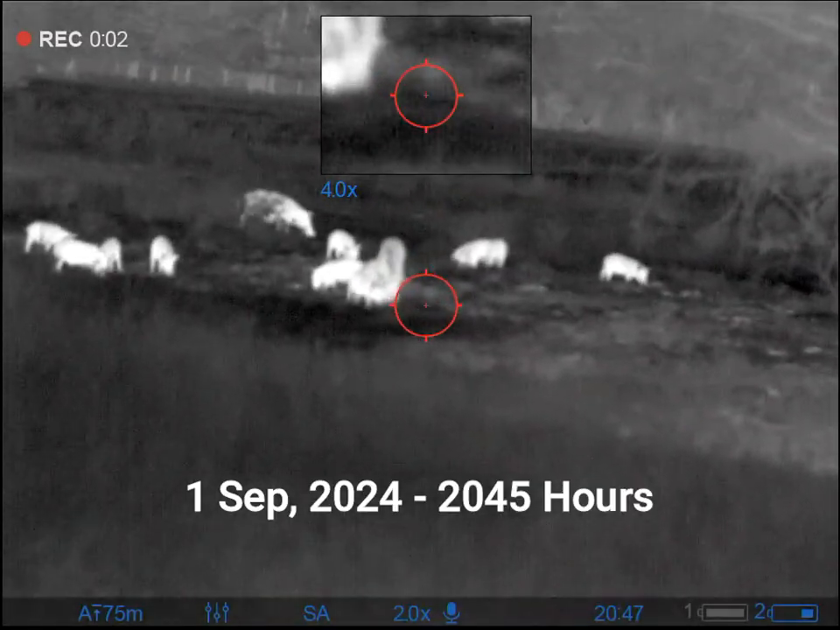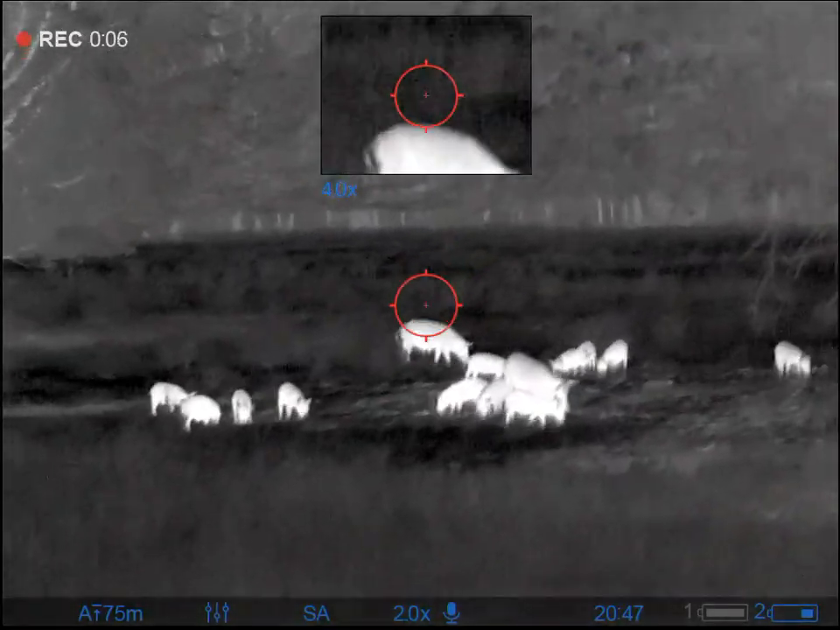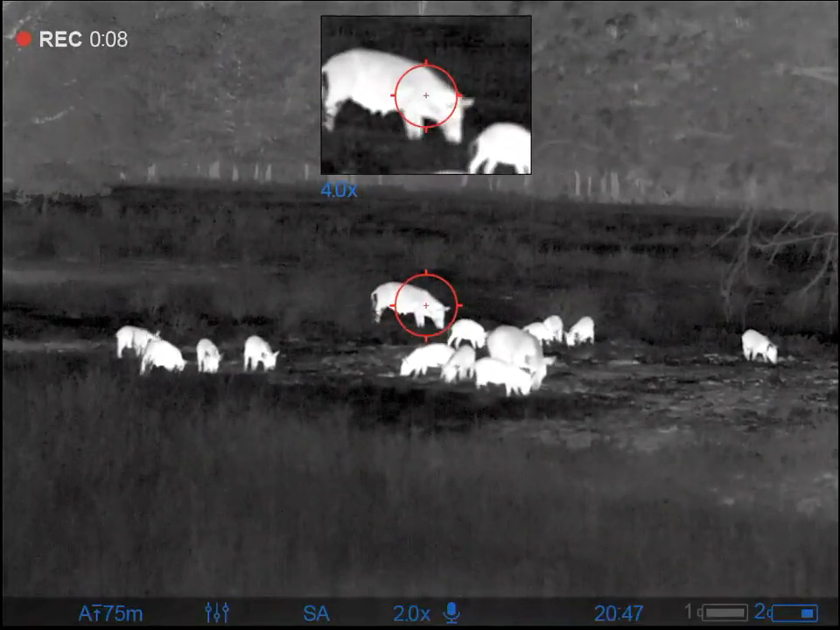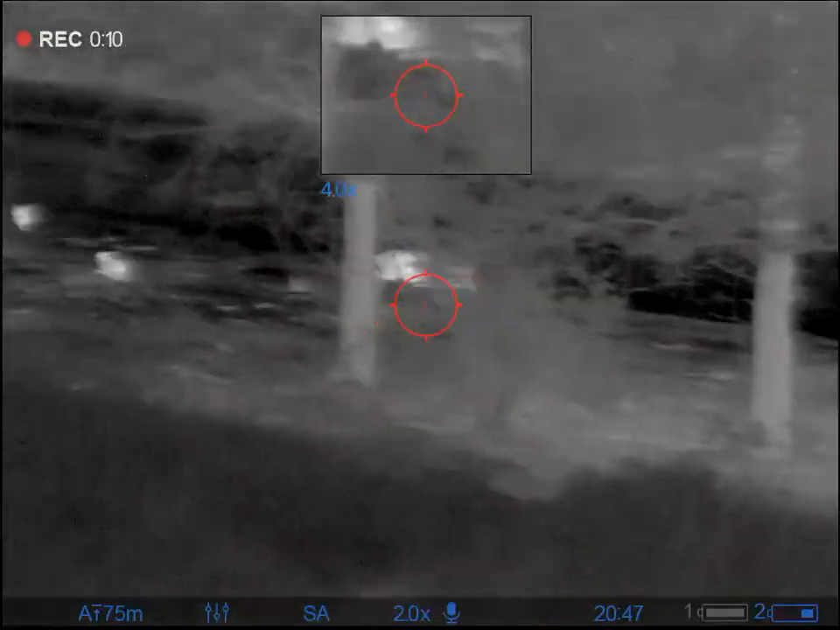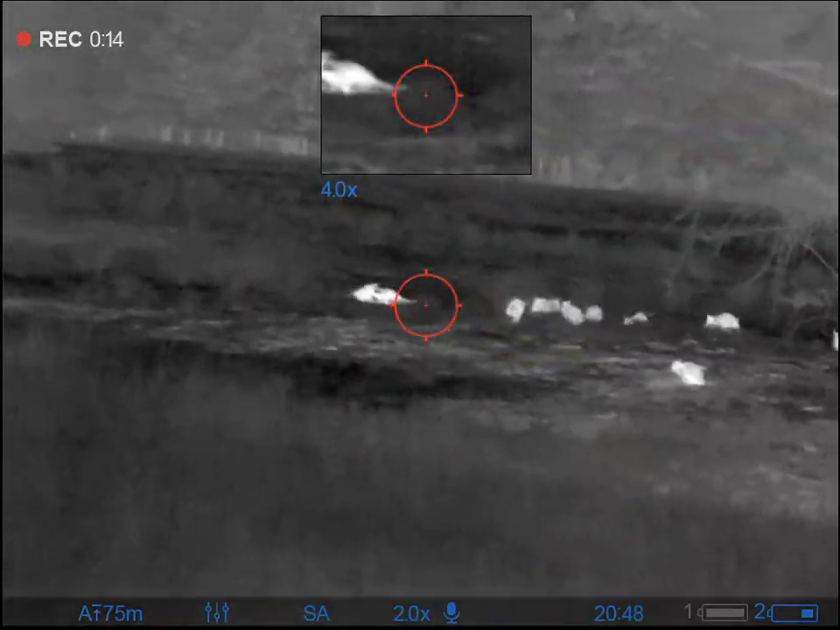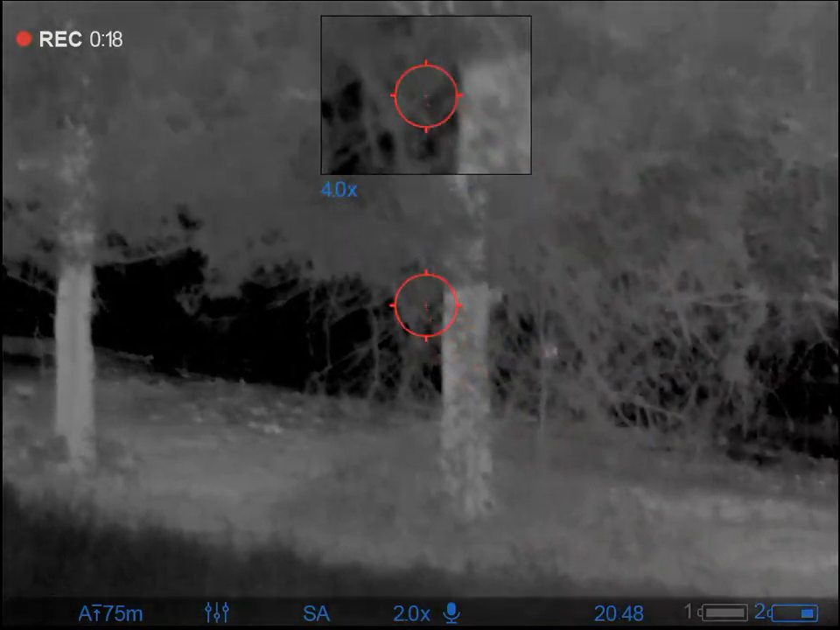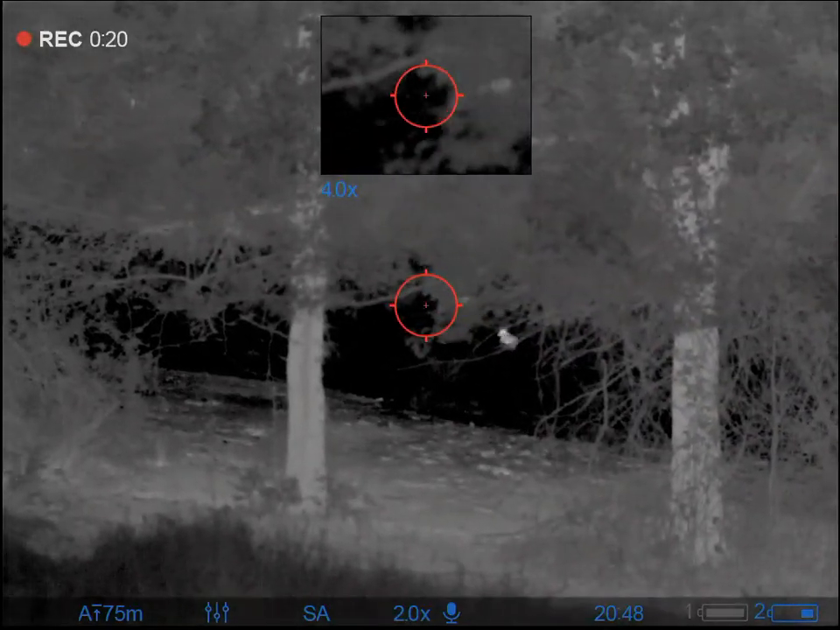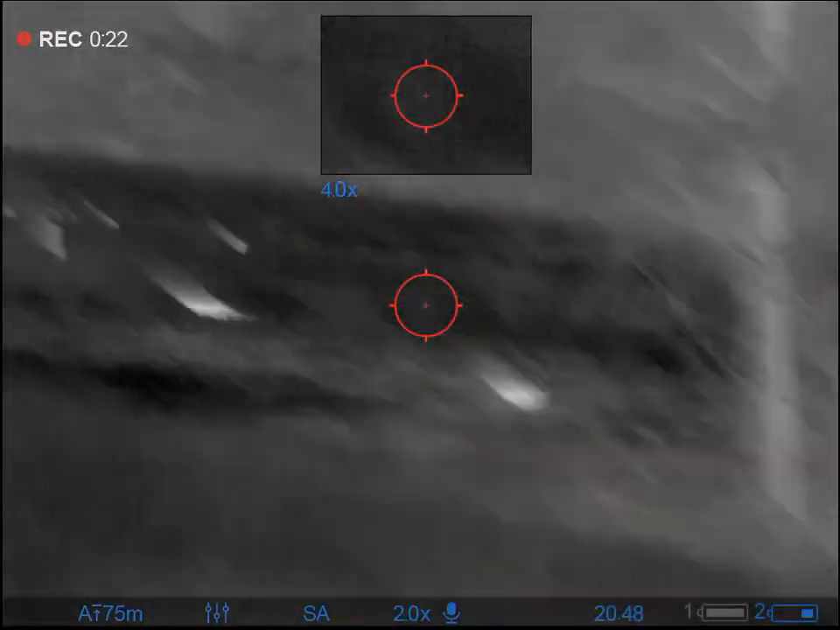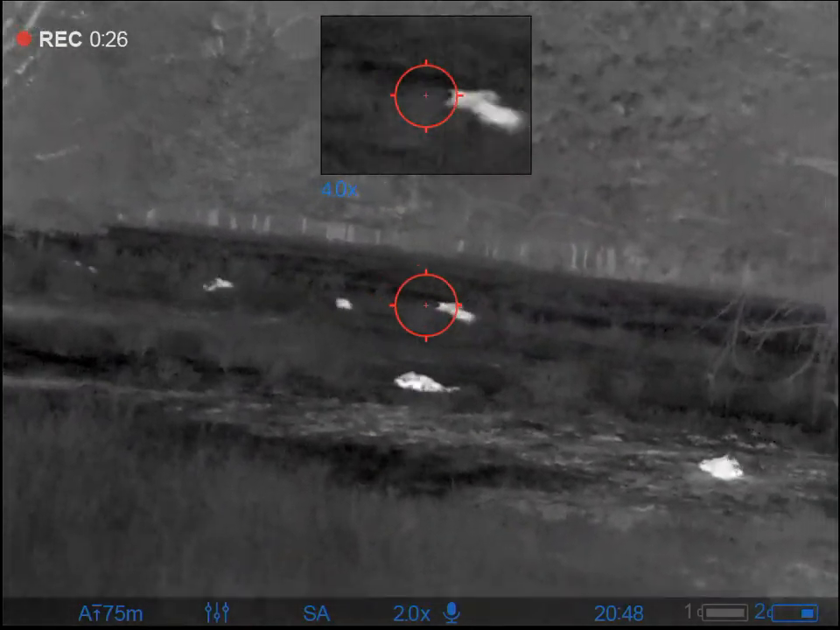So here I am, offhand again, out in the open with some pigs just below my house. There's 2 adults. Let's see if we can't remove them. That was a miss, followed by a couple more wild misses, but I am actually going to pick up this sow right here. That shot ended up going through the heart. That shot ended up going with the dirt.